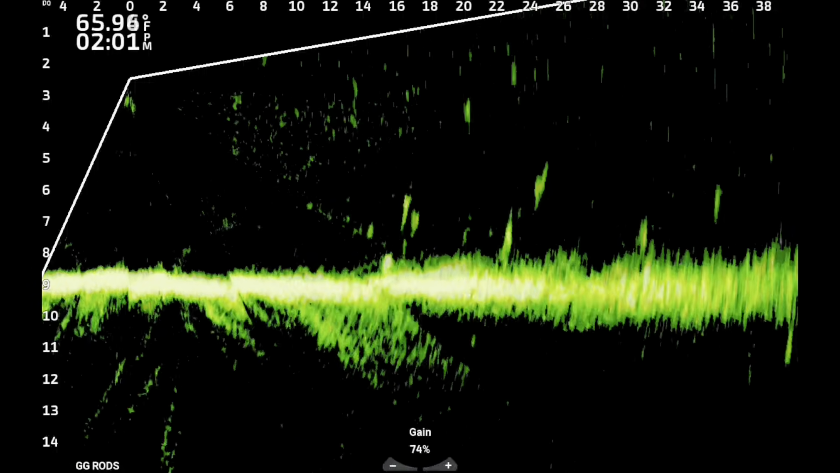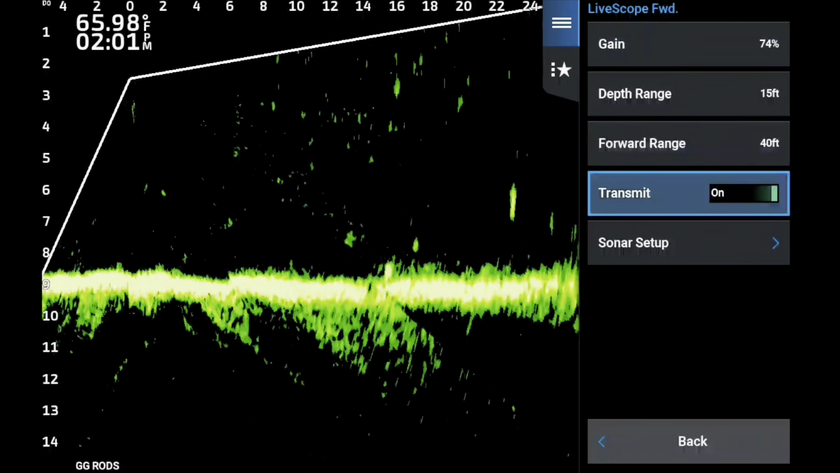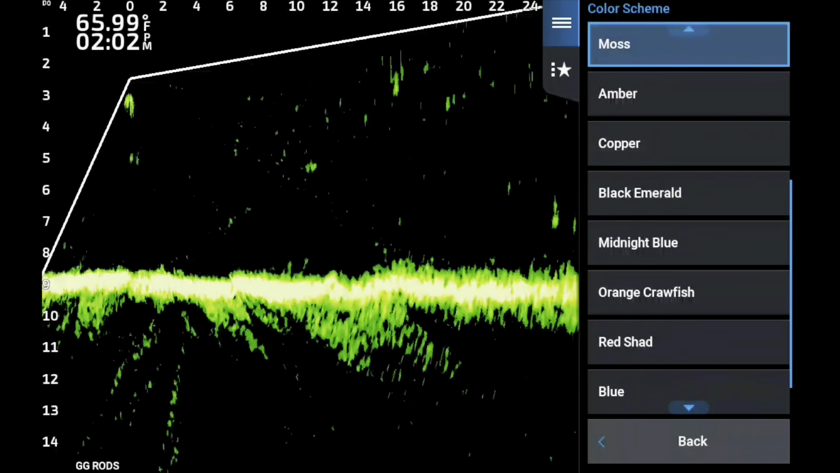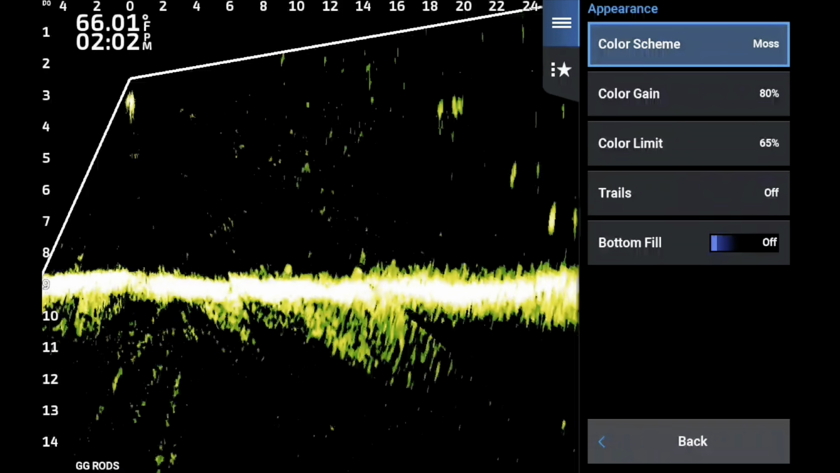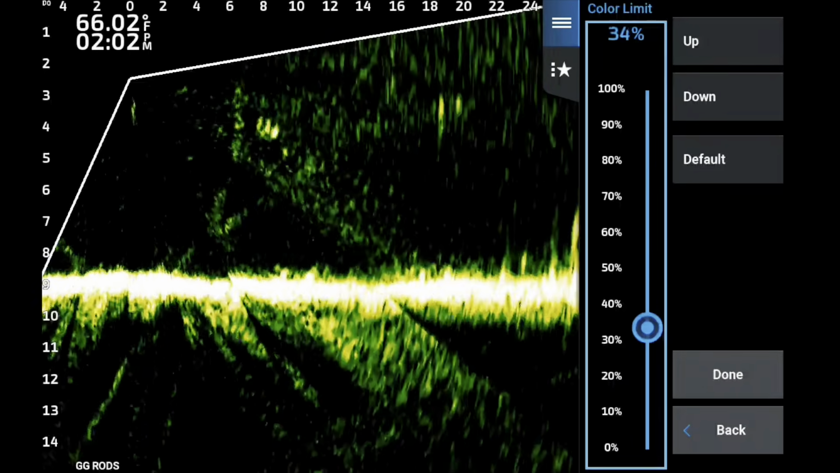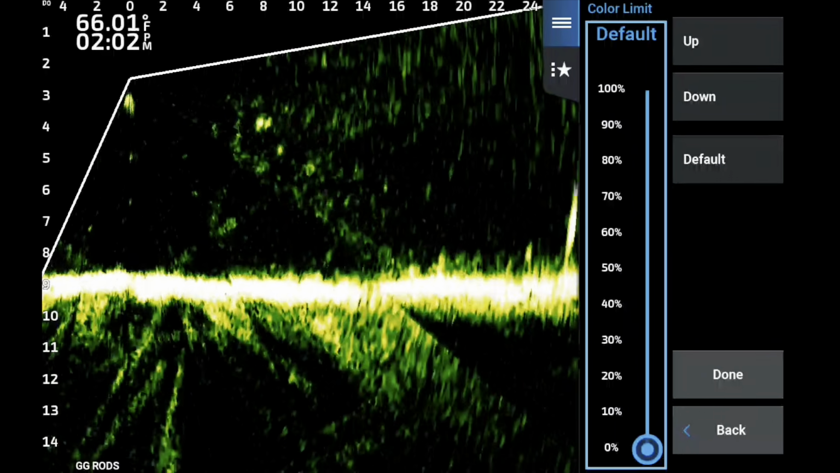And now we're going to switch to moss. Moss is the other color that I think this really works well with. If you watch right here at moss, moss is just a tamed down version of black emerald. Now, I've got it at 65%. I'm going to go all the way back down to 0, kind of show you what it is.